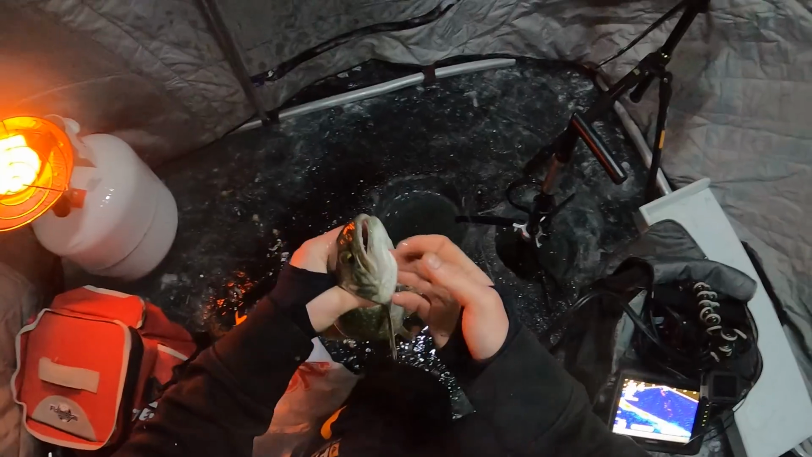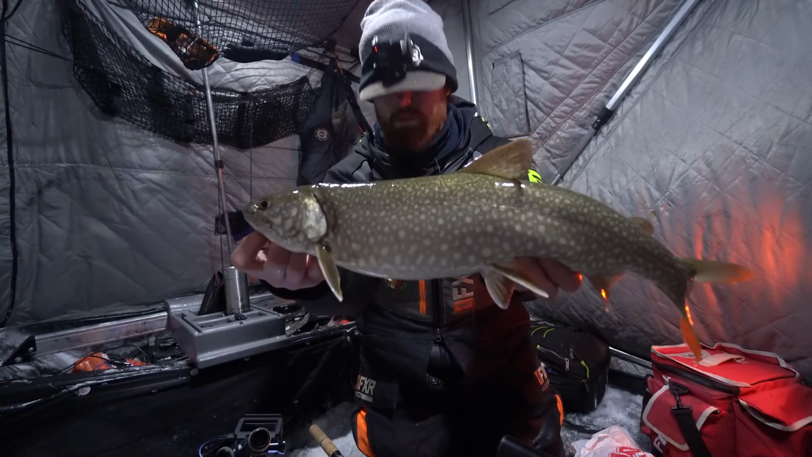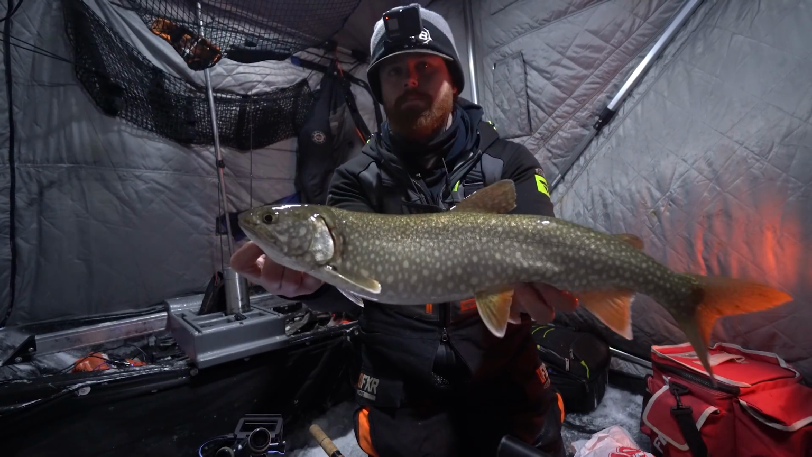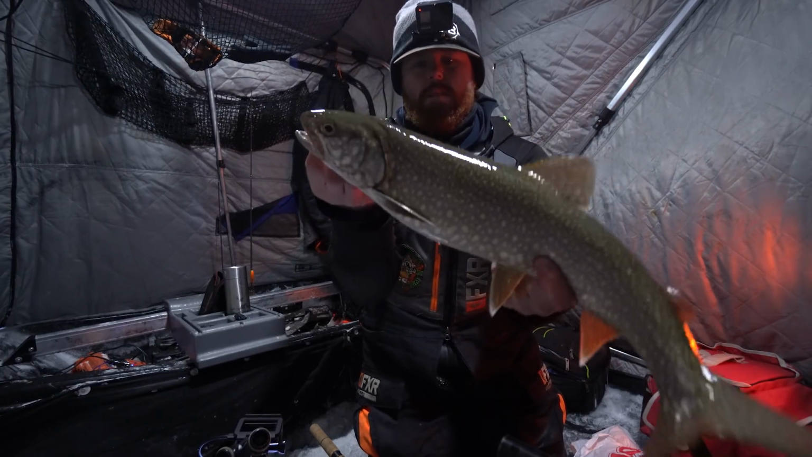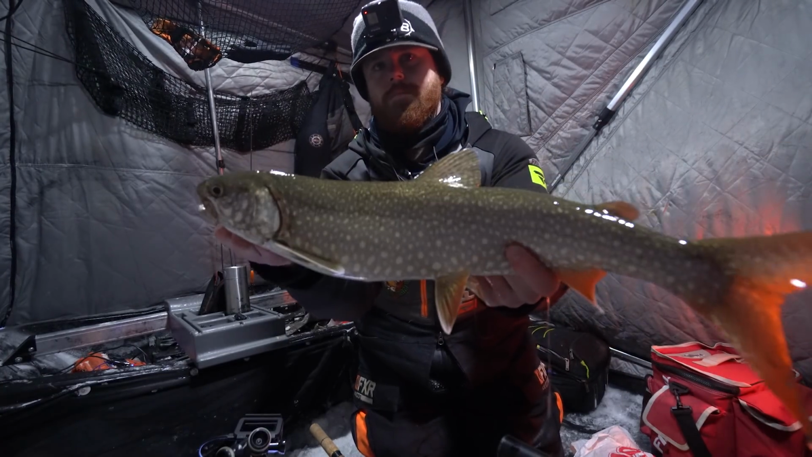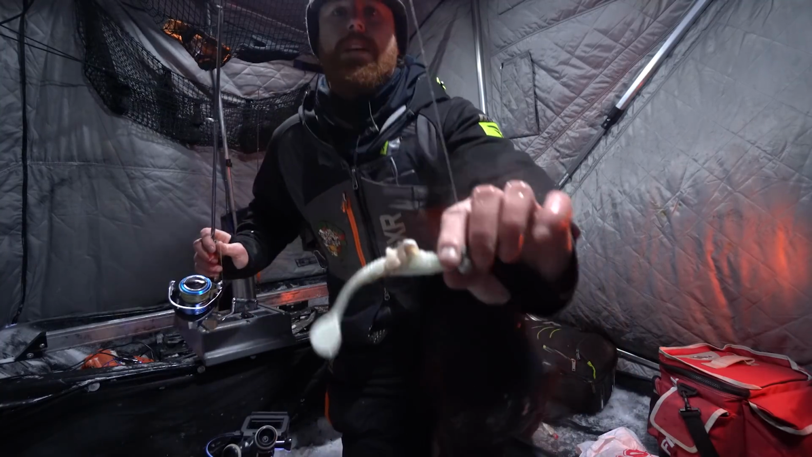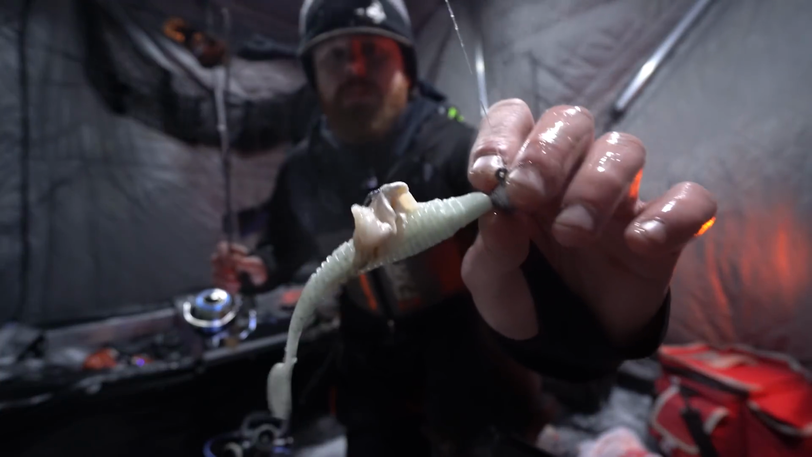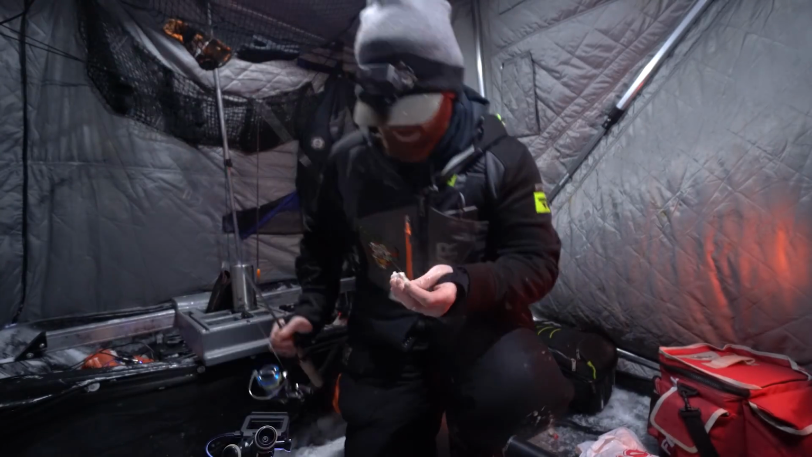But as soon as I started bumping it on the bottom, this guy decided to eat yet another dink, but that just goes to show the versatility of the Dragon Slayer. I mean, you can literally almost dead stick it and still get bit when fish are completely inactive. Let's get this little baby boy back. So the sun is starting to creep behind the horizon, and this is what we've been ripping. The little snow globe glow Dragon Slayer with a big slab of Cisco.